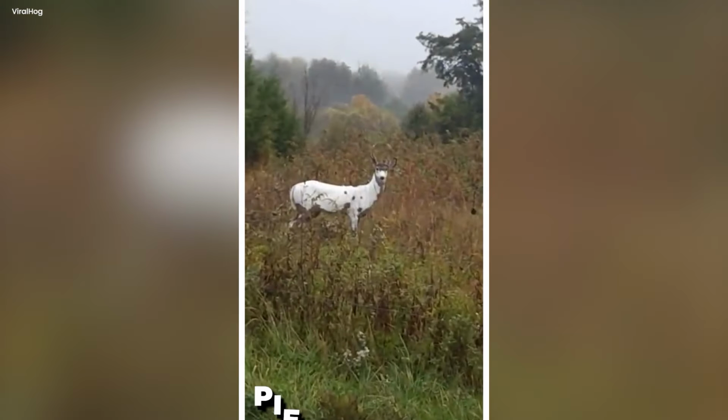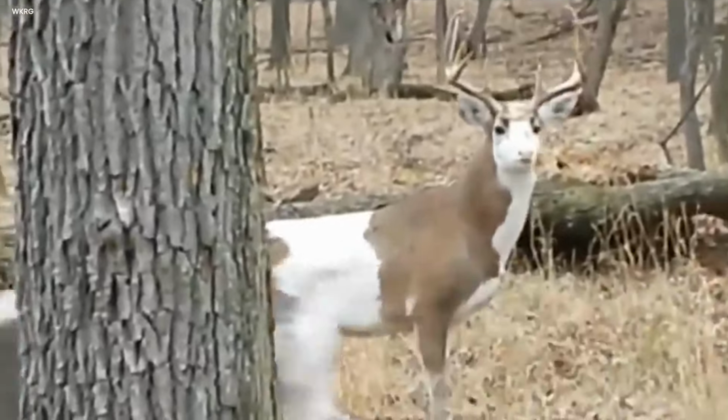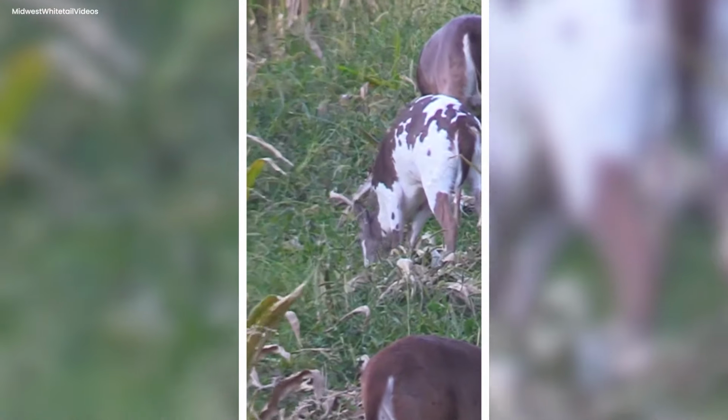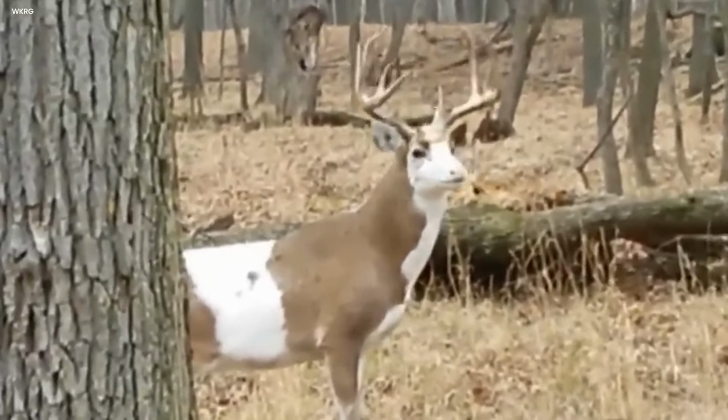Rare encounter. Have you heard of piebald deer? They're these unique deer with patches of white color on their usually dark hide. Super rare to spot in the wild. But guess what? This trail camera managed to capture one in 2021, and the owner couldn't contain their excitement. They were so happy about it that they had to share it online.